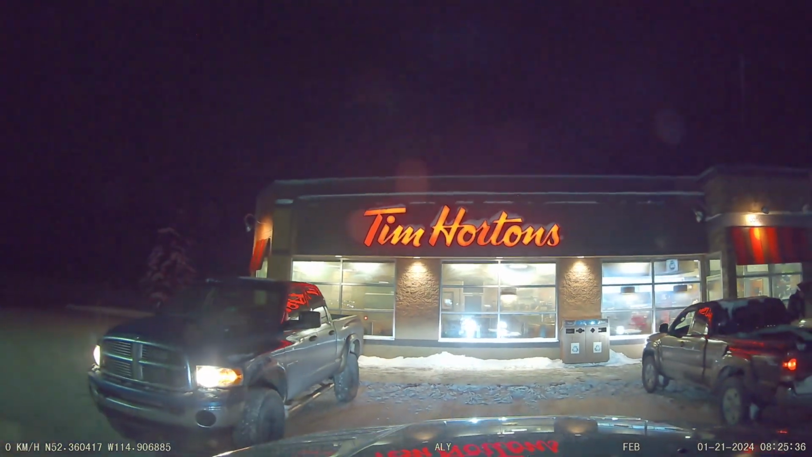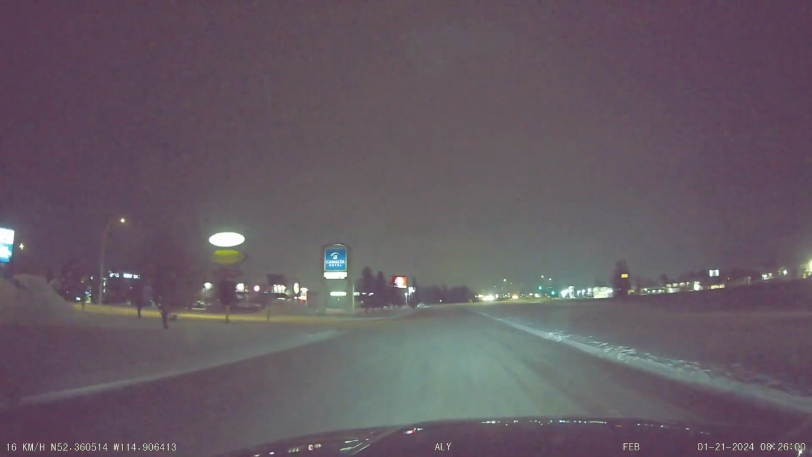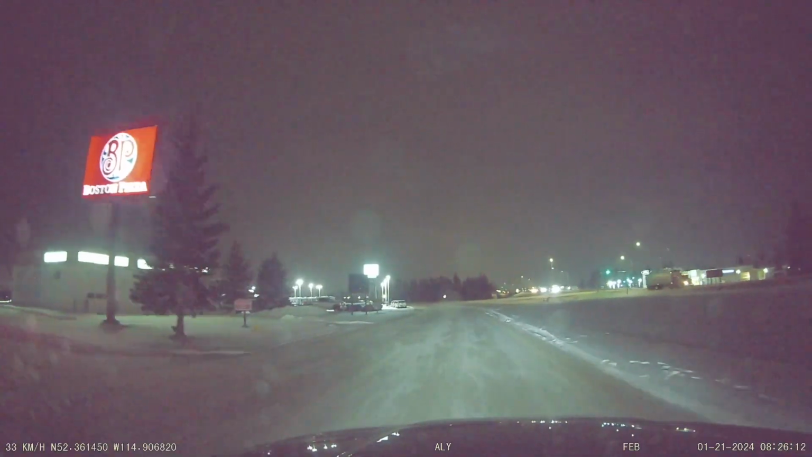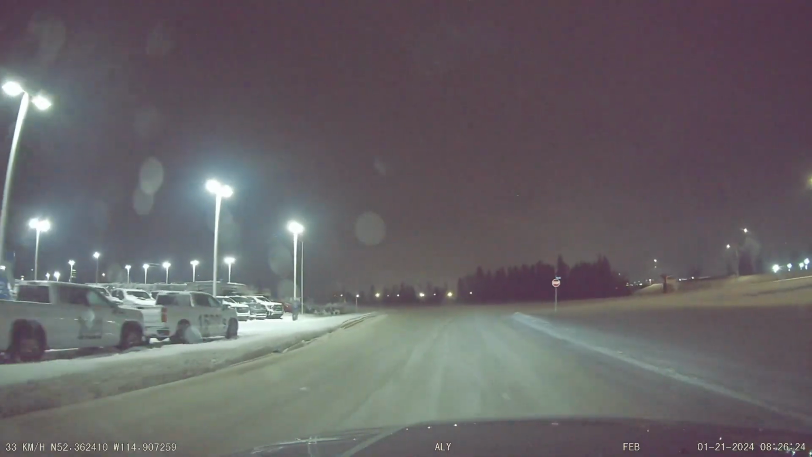Okay, we arrived in Rocky Mountain House, stopped by at Tim Hortons, grabbed a little bit of lunch and breakfast, I should say. And now we're heading back out on the road. I'm going to stop by at a fuel depot and fill up with some diesel.